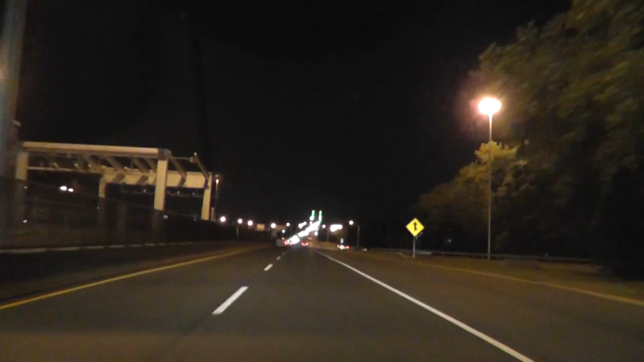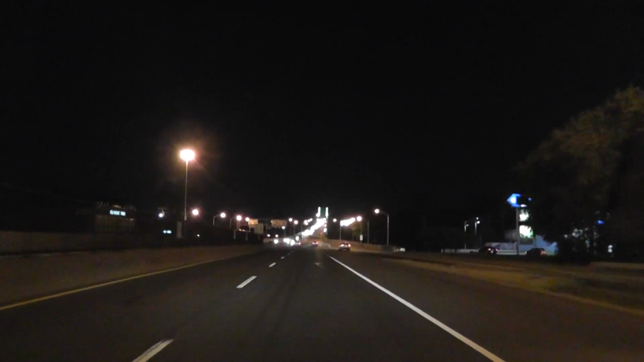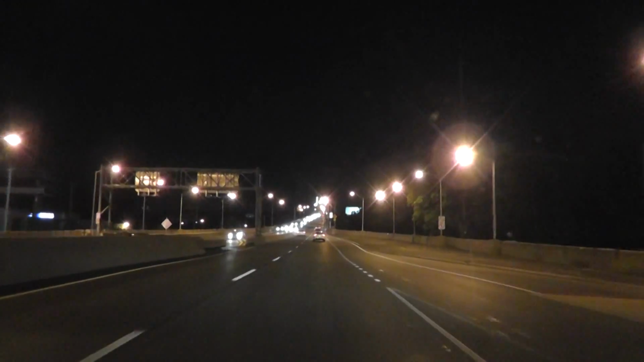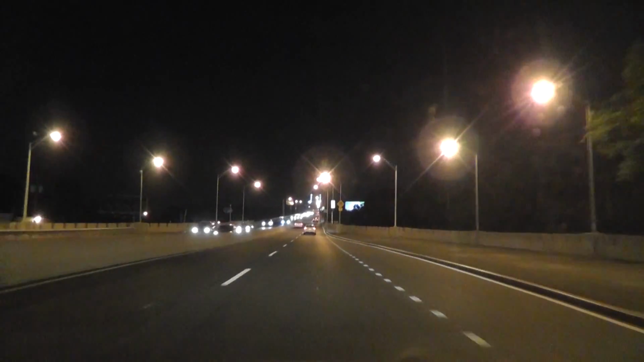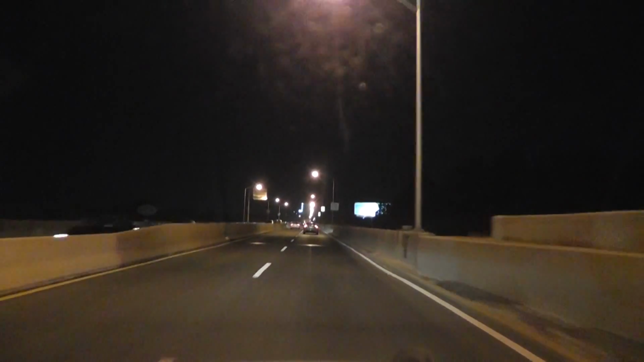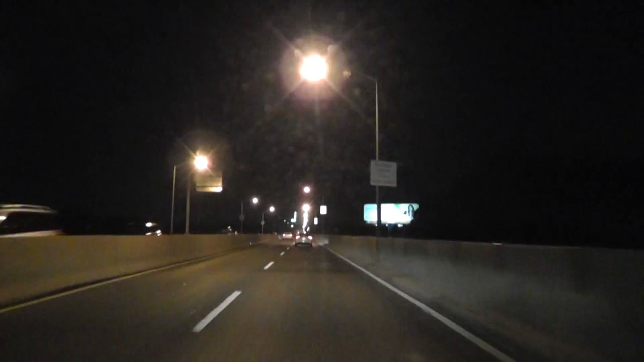I really enjoy the late night drives because you see the road is empty, so I do enjoy it. Of course I do not enjoy it when I have to get stuck in the traffic, but at this time, look, it's just nice, really nice.